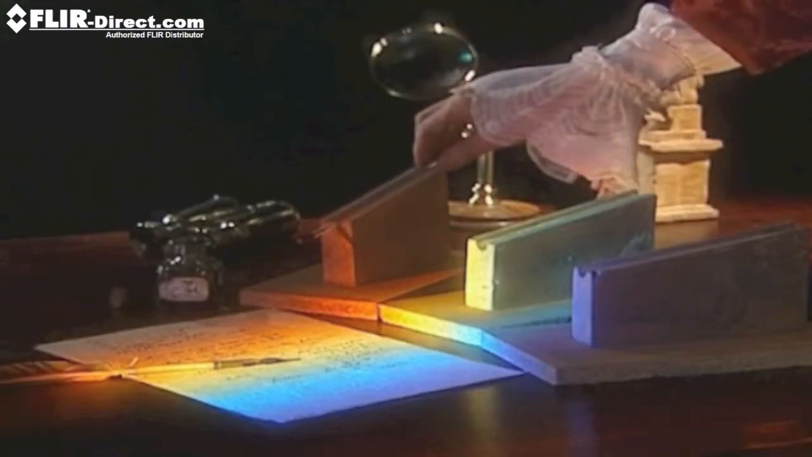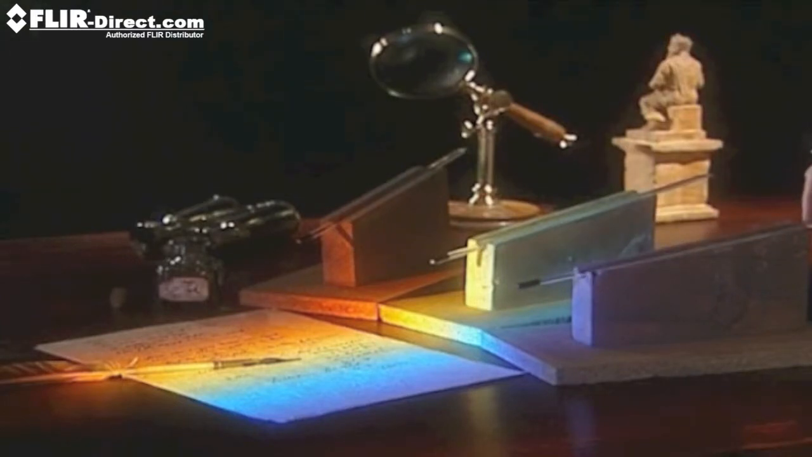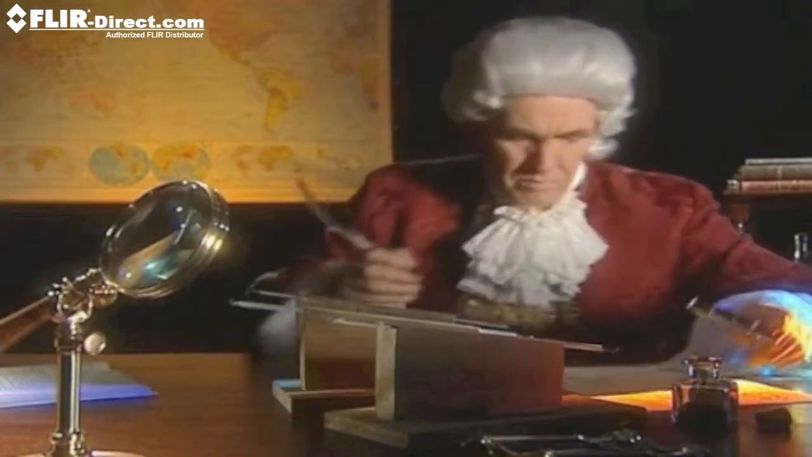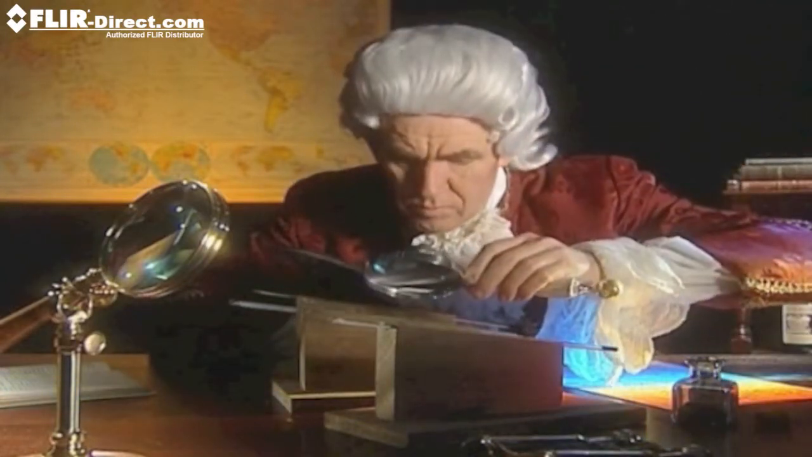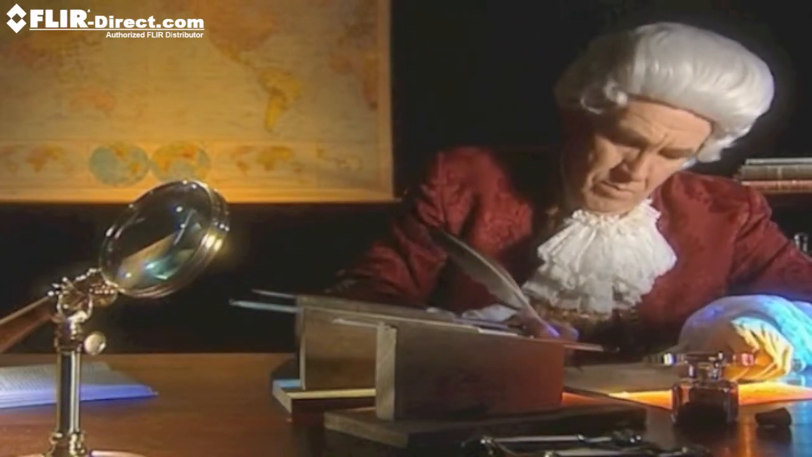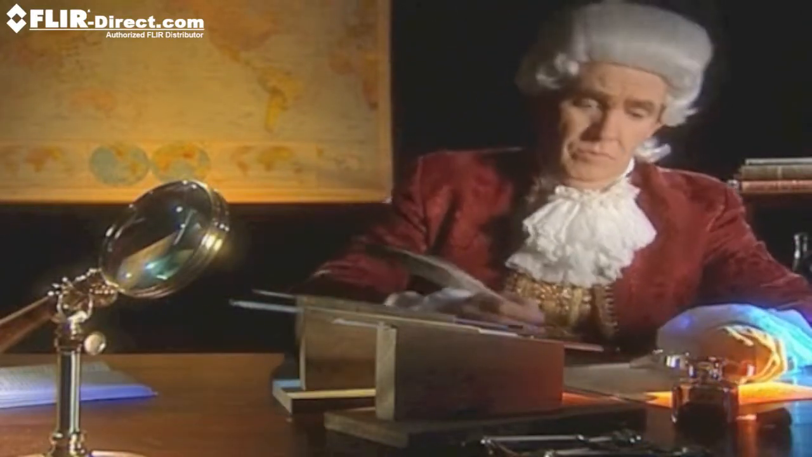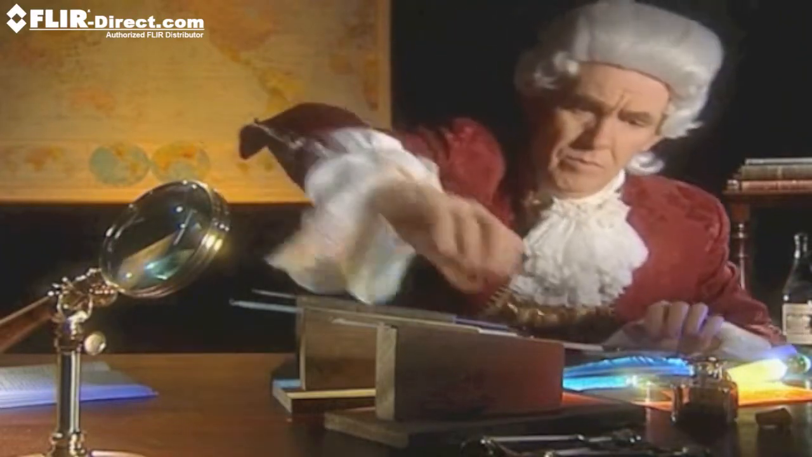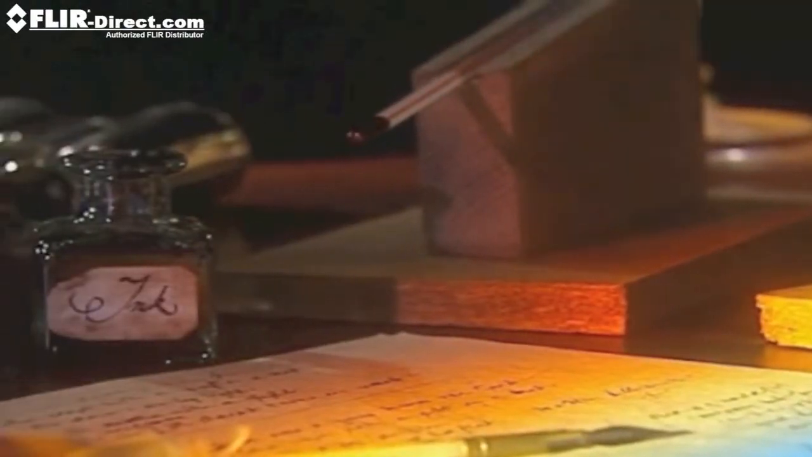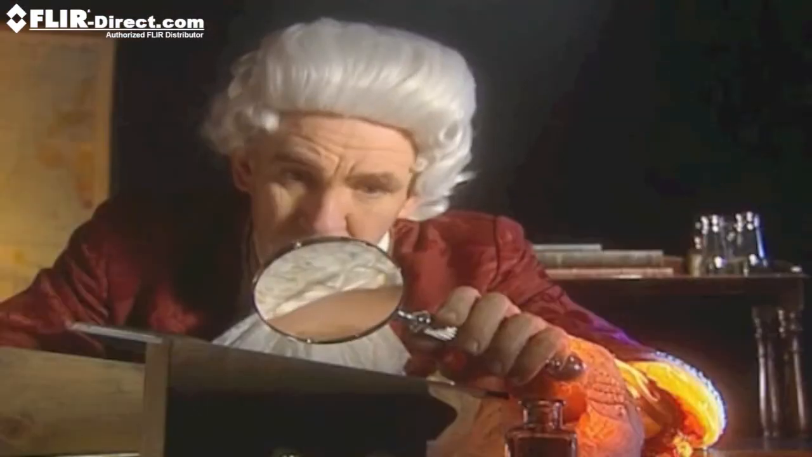Herschel used 3 thermometers with blackened bulbs for each color of the spectrum. As he measured the individual temperatures of the violet, blue, green, yellow, orange, and red light, he noticed that all of the colors had temperatures higher than the controls. Moreover, he found that the temperatures of the colors increased from the violet to the red part of the spectrum. After noticing this pattern, Herschel decided to measure the temperature just beyond the red portion of the spectrum, in a region where no sunlight was visible. To his surprise, he found that this region had the highest temperature of all.